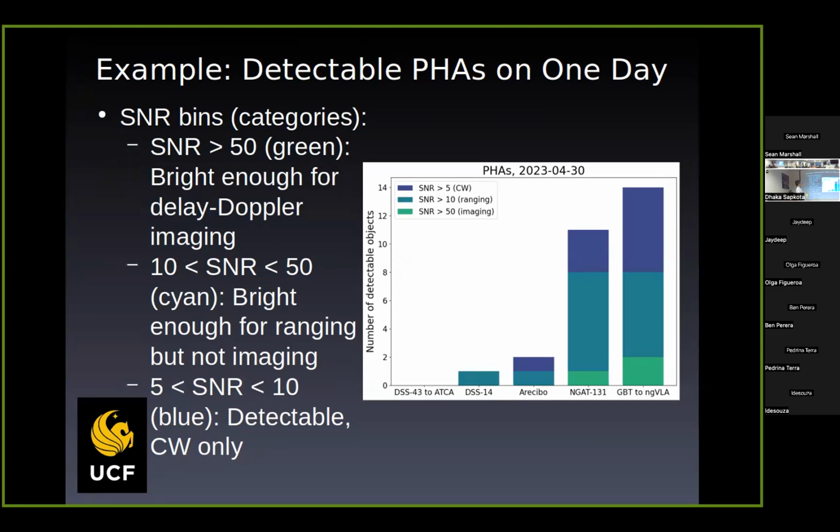For this particular example on this day, Canberra could not see anything. DSS 14, Goldstone, would be able to see one potentially hazardous asteroid. Arecibo, if it was still functioning, would have been able to see two of them, one CW only and one ranging. And then the future systems could each see more, 11 for NGAT and 14 for GBT.